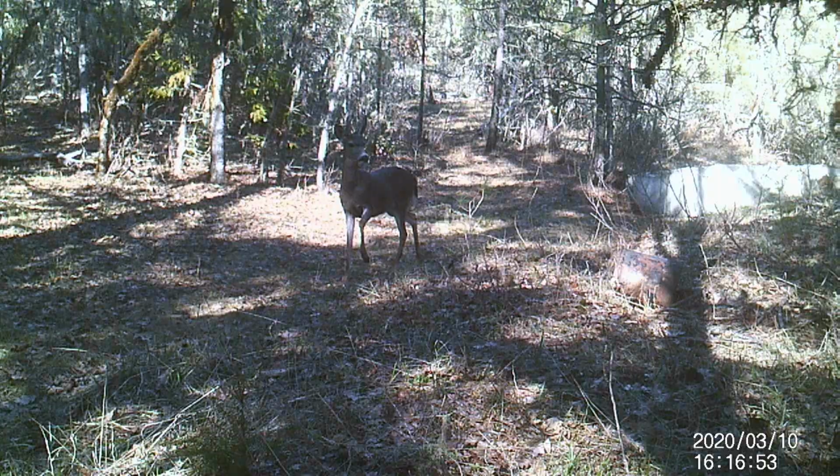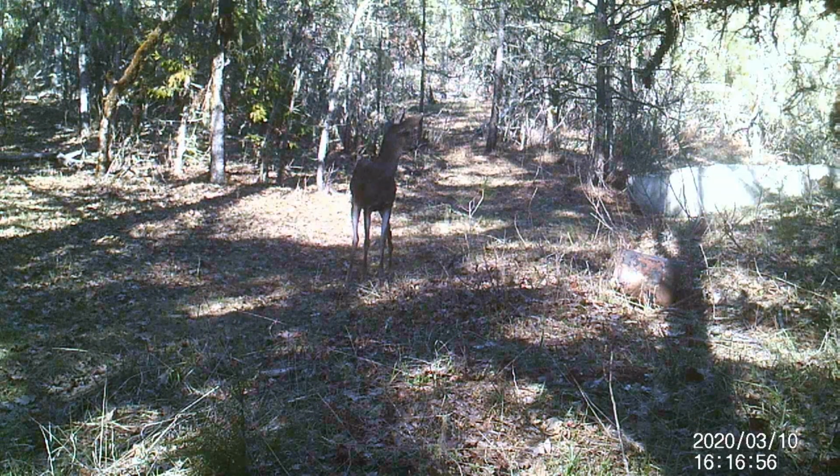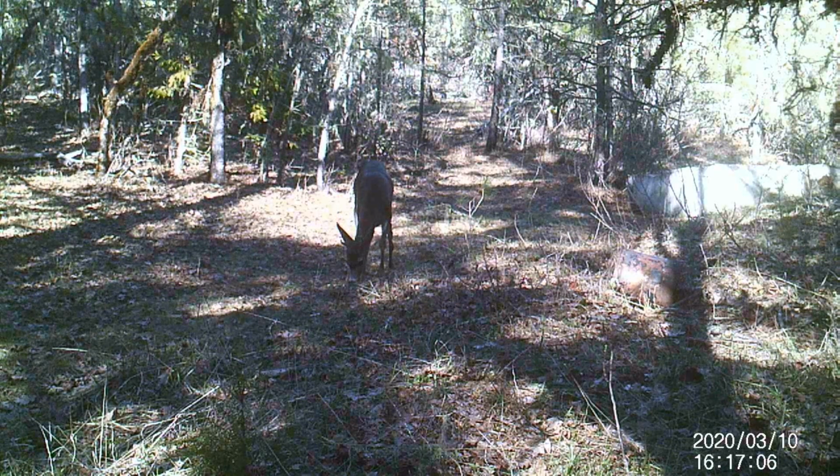Okay, let's go to the next one. This will be the third one. Ooh, a nice little buck. It looks like he's a forked horn. He would be legal in season in our state.